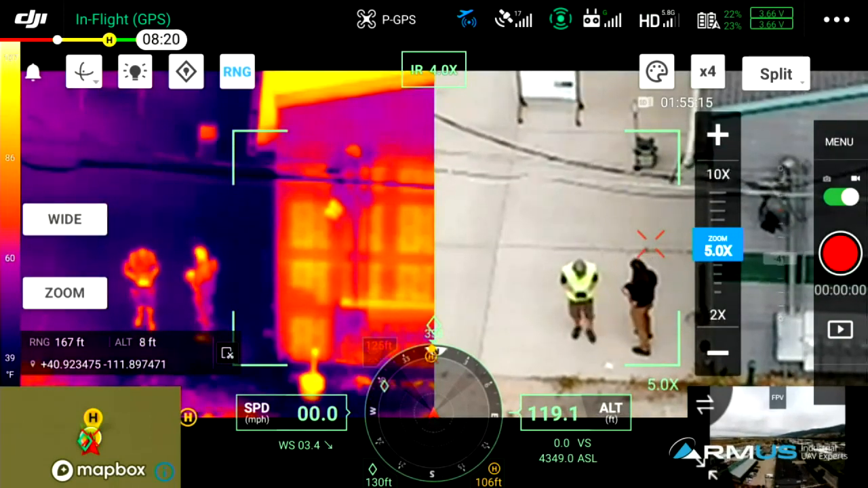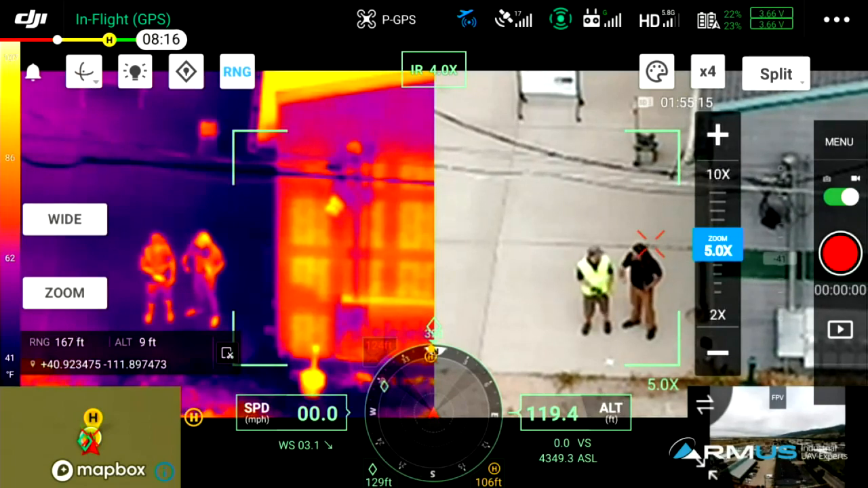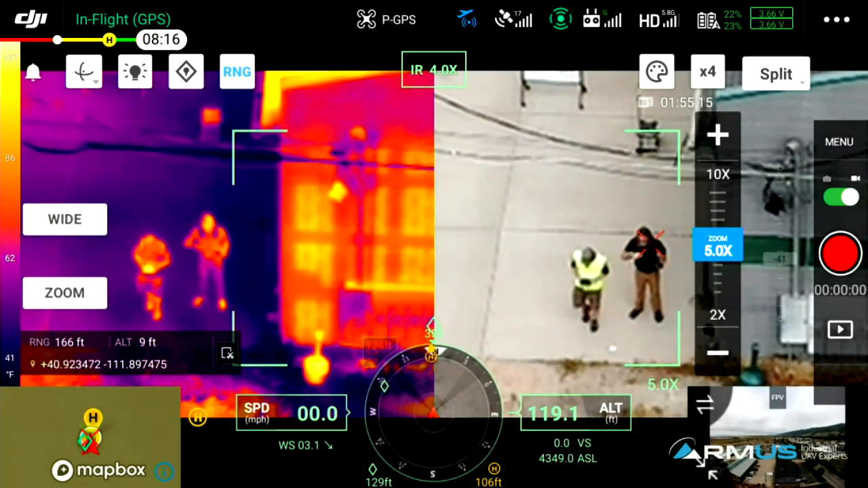What's really neat too is when you were tracking, it actually showed up on the map. It shows what you're tracking. Yeah, it showed the object moving. That's absolutely amazing. We're going to show that here in a second. So let's go ahead and bring this down.